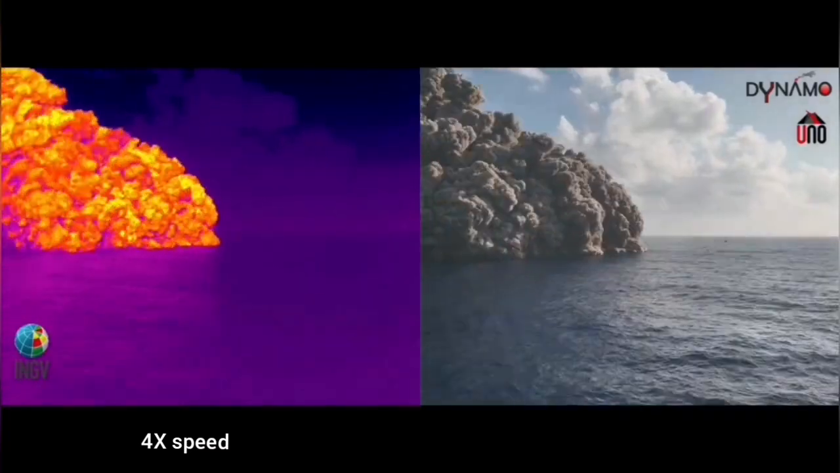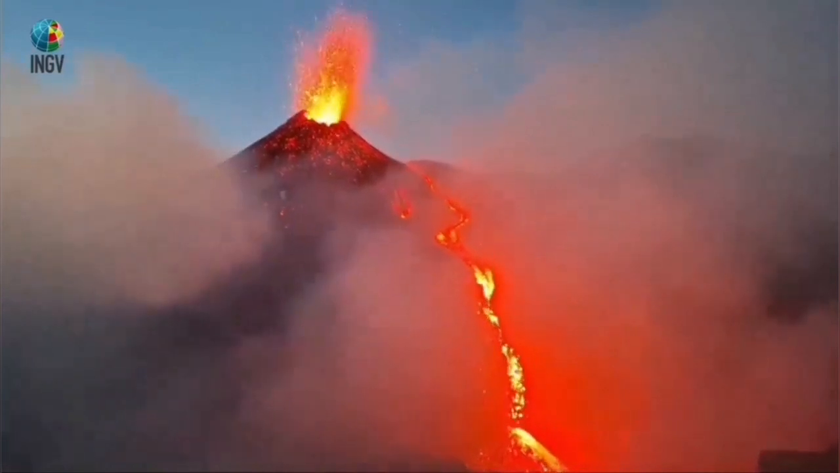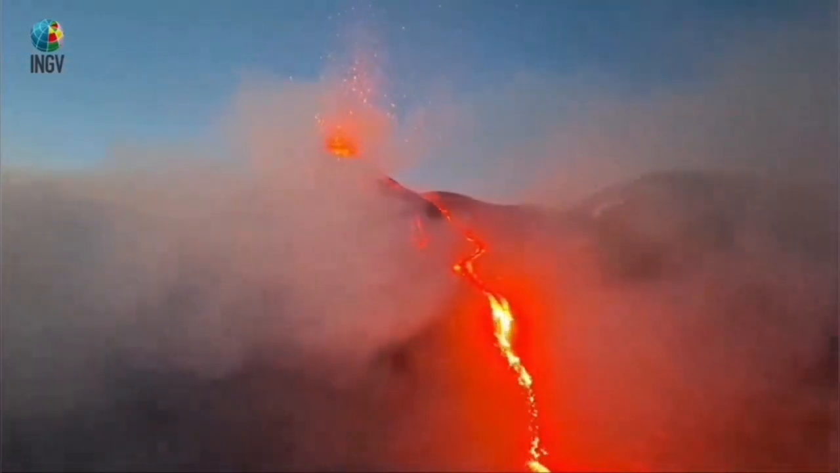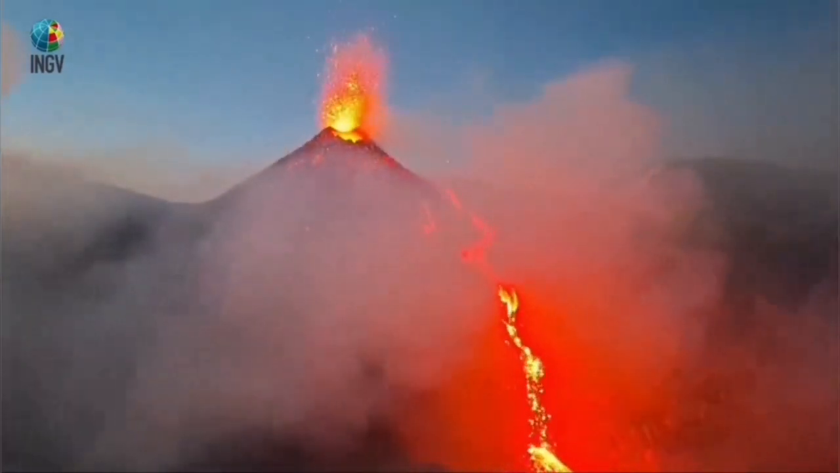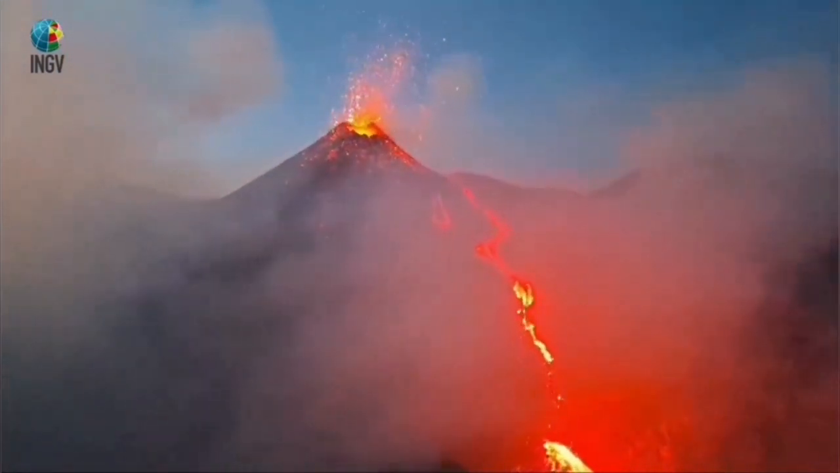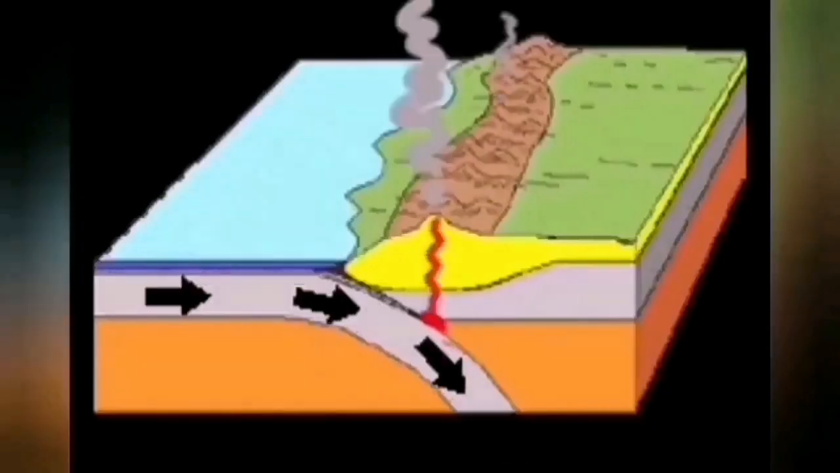This is the magma which has erupted as lava, and because it has a water content more than what it usually has, the magma which can flow in the eruption time as lava will explode. The water content makes it expand suddenly, and that creates the explosion. Again, the footage from there is all by the Institute of Volcanology and Geophysics of Italy.